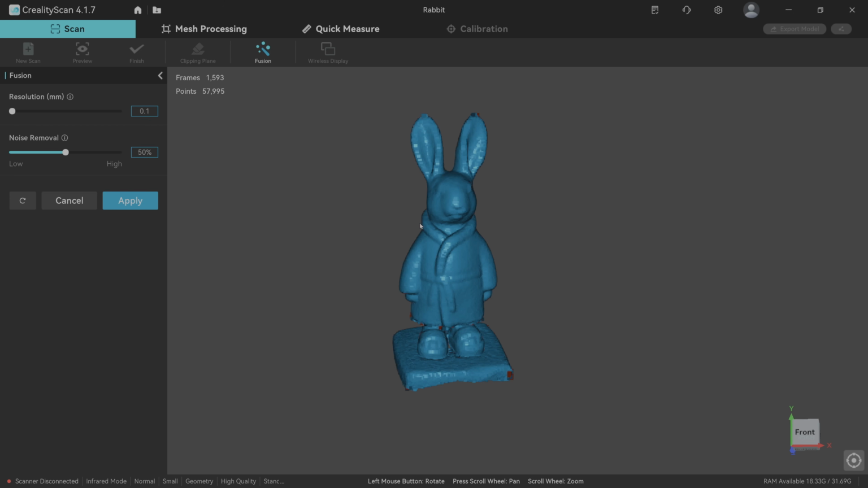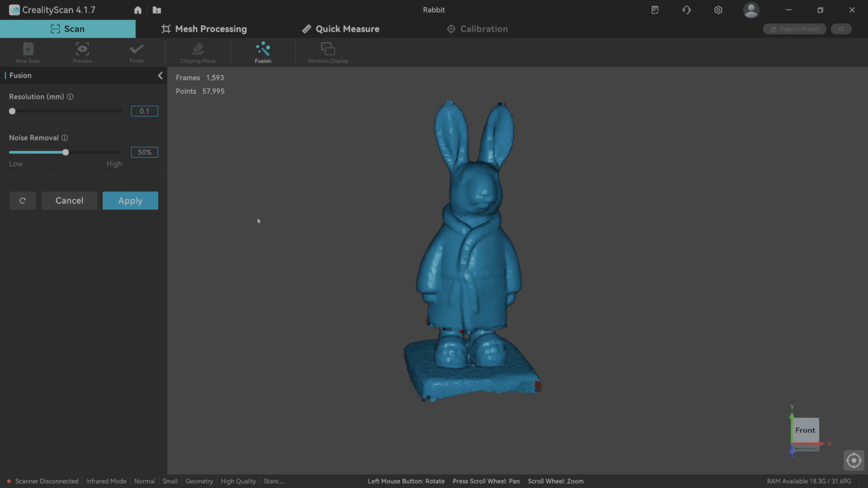Because as you scan it, you might well get a lot more detail in the shoulder here, say, than in this shoulder this side, just by the physical way that you scanned it. So what this will do is get rid of unnecessary stars in the area where it's really dense to make the file size more manageable. So I'm going to put the resolution to 0.1. Noise removal. The lower the noise reduction level, the more data can be retained. I normally leave the noise removal at 50%.